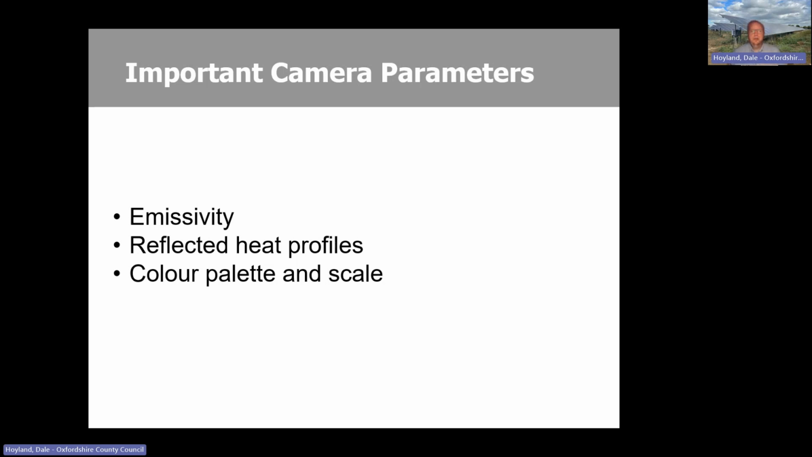So on to some interesting settings that you could either alter or at least just be aware of with the camera. Again, you don't need to spend any time setting up the camera. In fact, it will come with a suitable color palette on there and things like that. But there are some interesting things to note, and the first one of those is this parameter called emissivity.